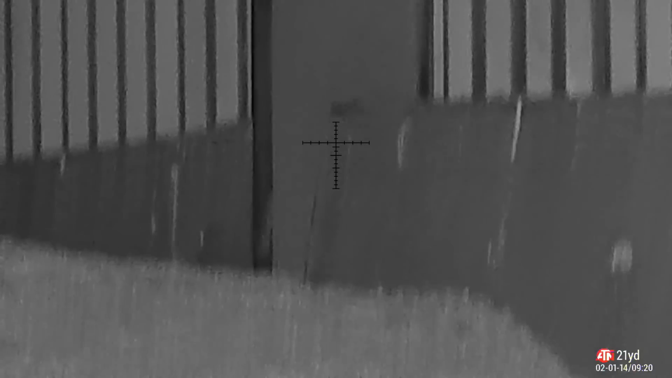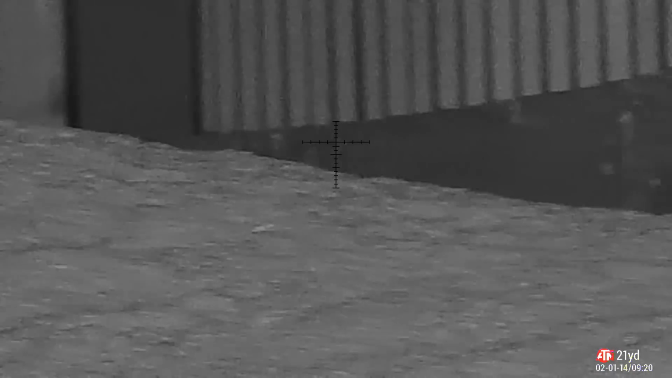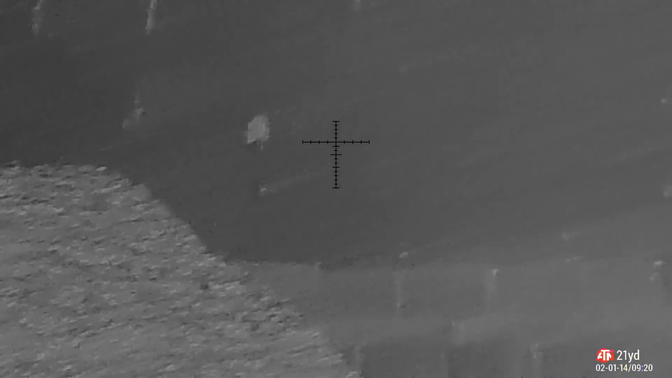I end up having to climb up that grain and grab him with the grabbers, and I have to bring him down and point blank him because even though it's a rat, it's not right just to leave them suffering. Do go after them, do try and recover them, and do finish them off.